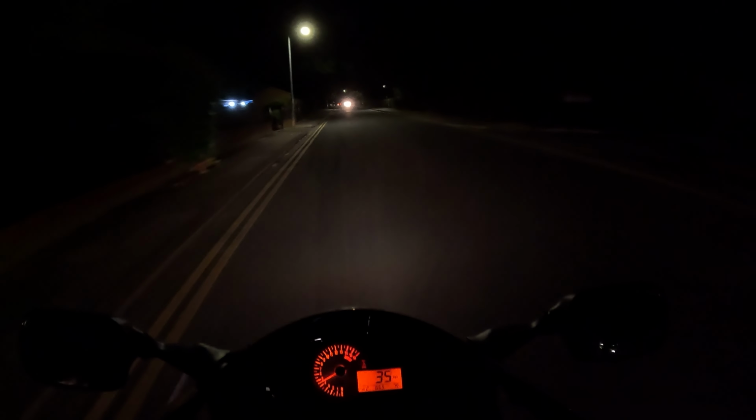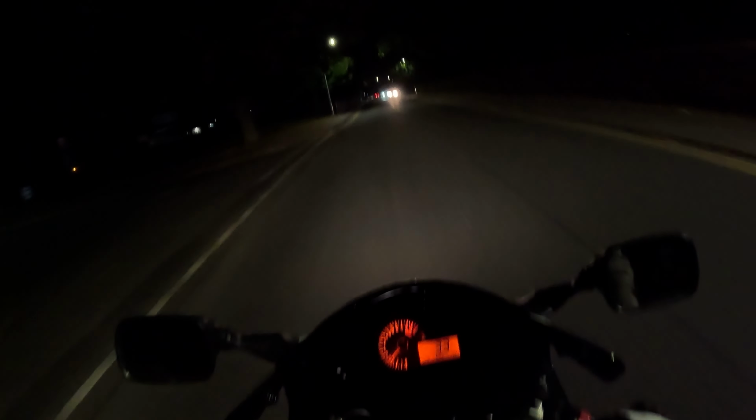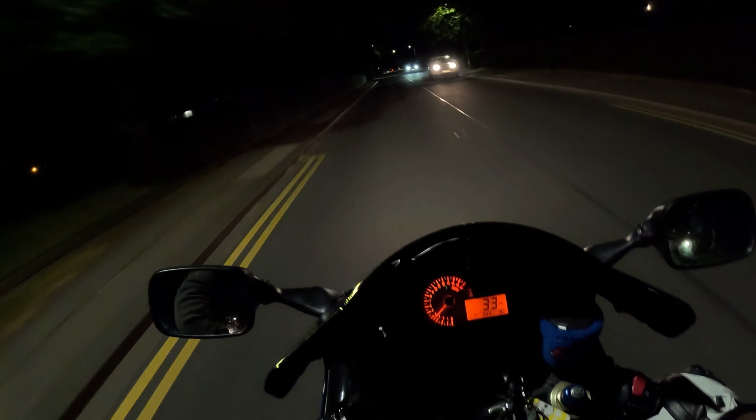So I thought, you can get supercar performance for a couple of grand. This can beat most supercars. It'll beat most things on the road realistically.